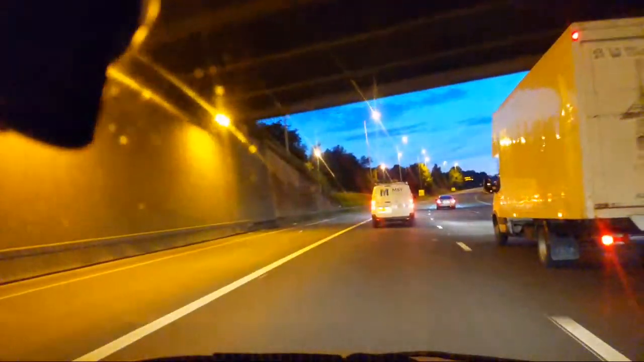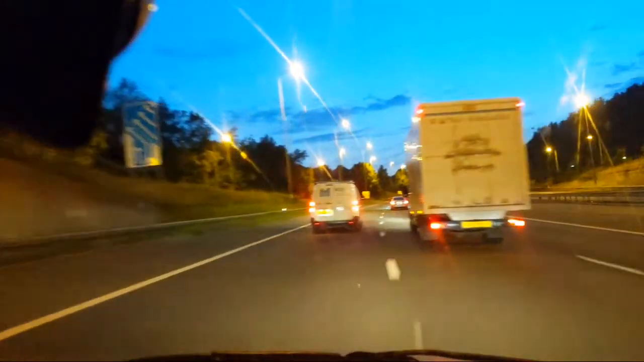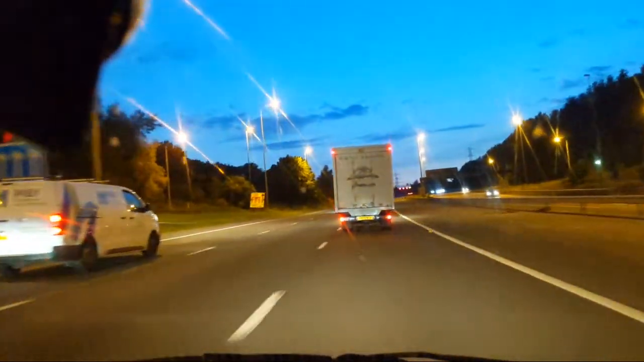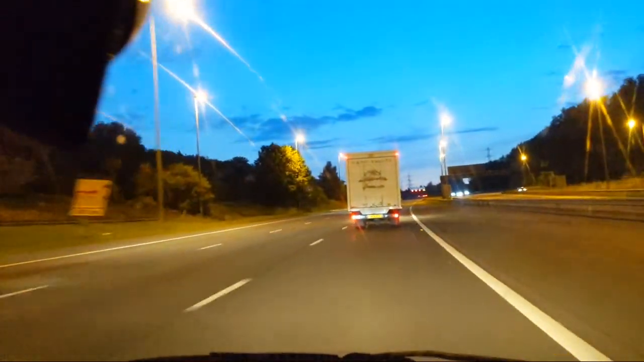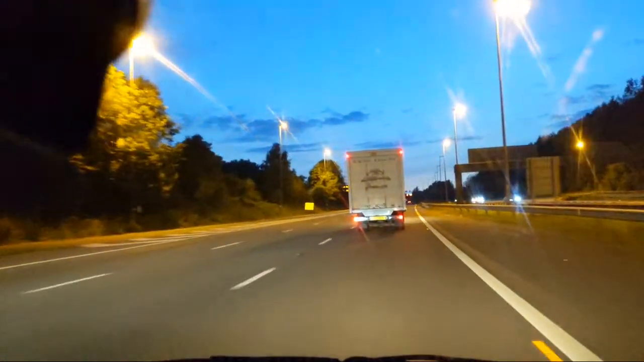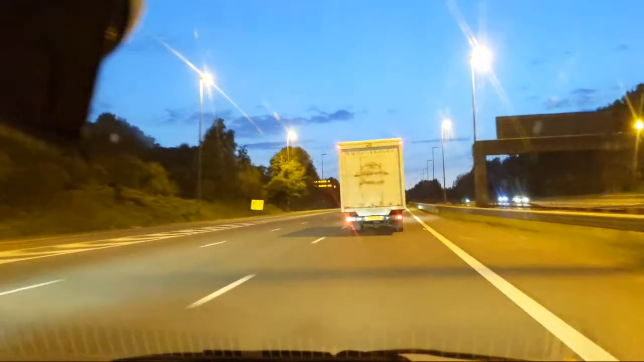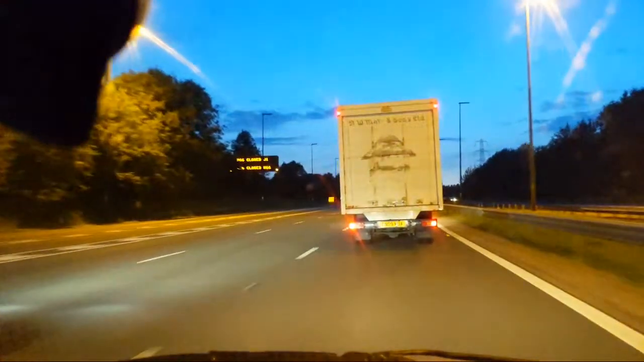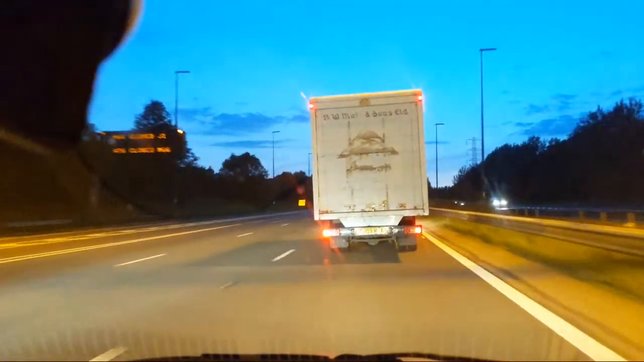Alright, we've got a massive thing ahead where we're going to have to... We've got all 3 lanes ahead closed apart from this lane. So we've got this knobhead who's decided to try and get past me.